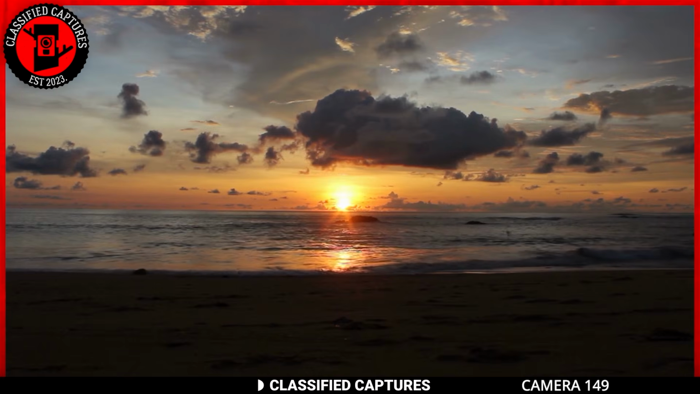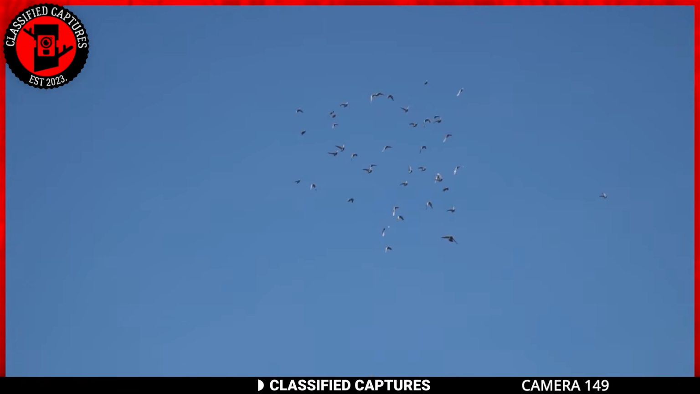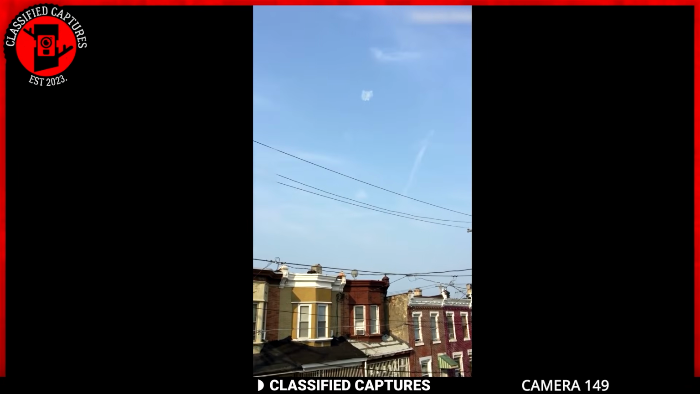The sky has been a subject of fascination for humans for centuries. Despite the numerous sightings of strange objects in the sky, there are still some more sightings that continue to get viewers in a frenzy. Take a look at this particular one.